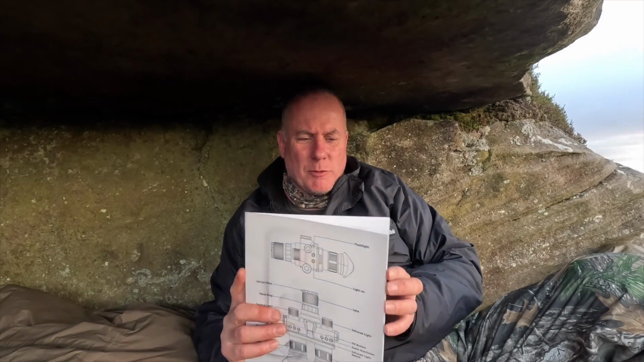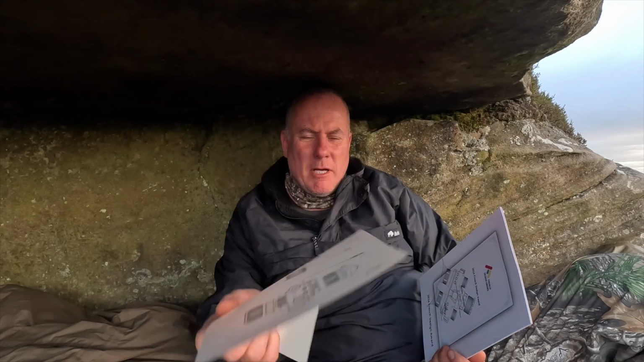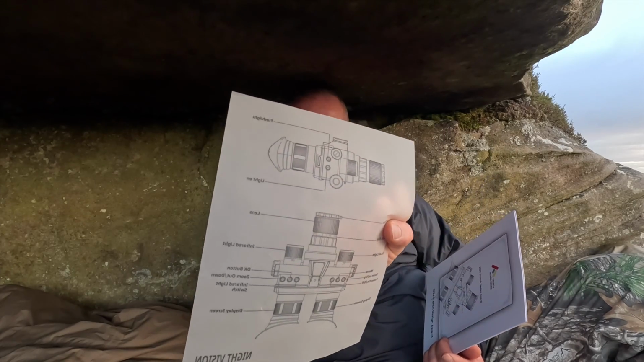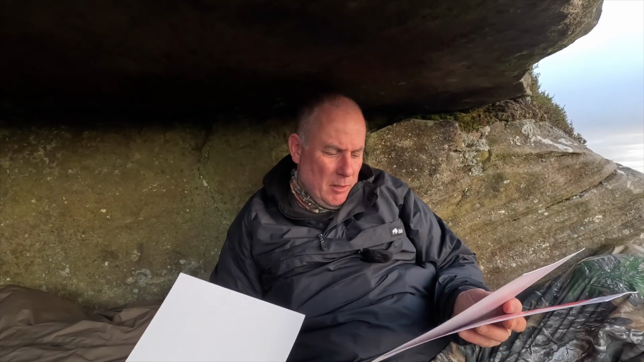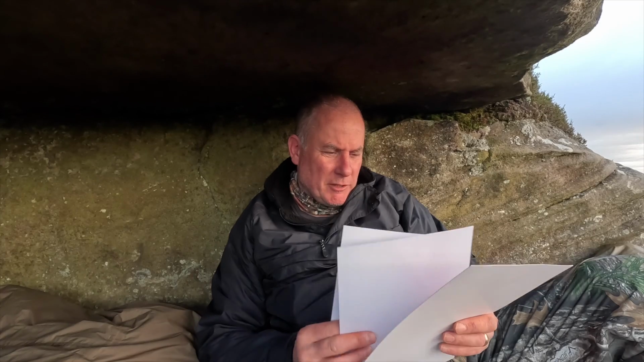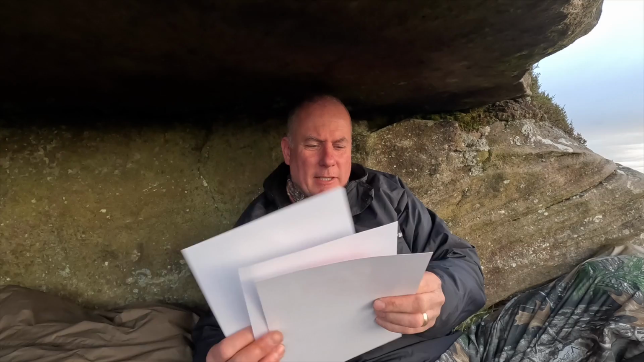And then it's got some of these here, which are like little certificates. This one here is a diagram showing you all the bits and pieces of the night vision, what all the buttons are for, all the bits like the lens covers, all that. And then these ones are 2024 French Design Award, 2024 Muse Design Platinum Award, and then American Good Design Award. So they're telling you basically that it's been given the green light in a lot of different parts of the world.